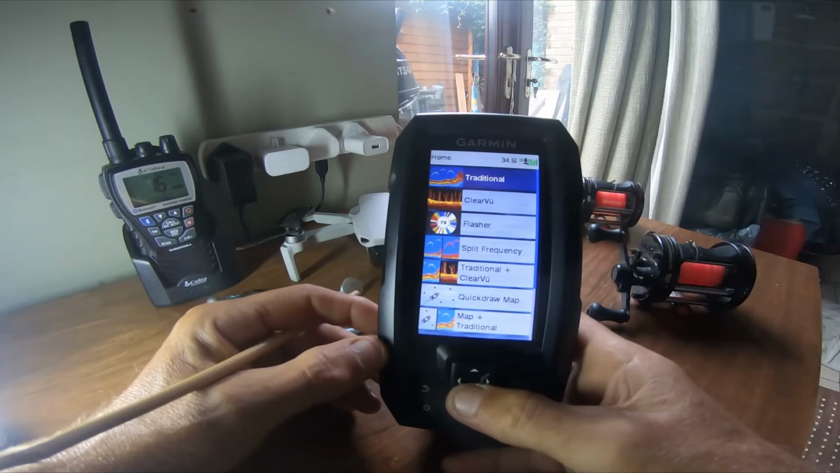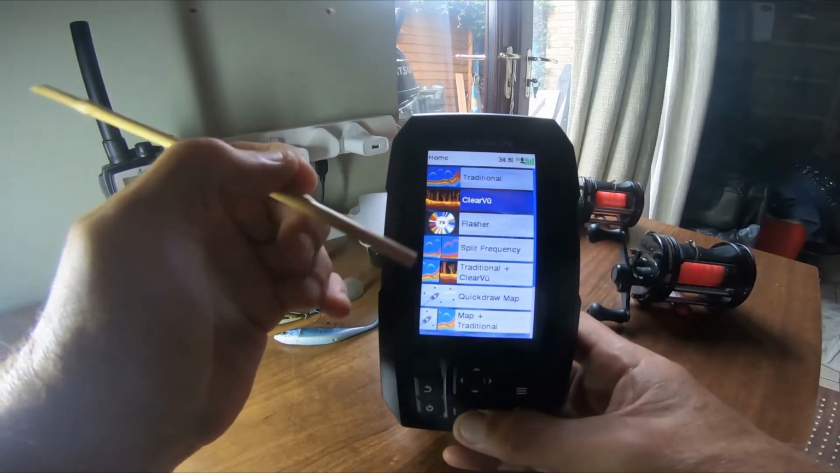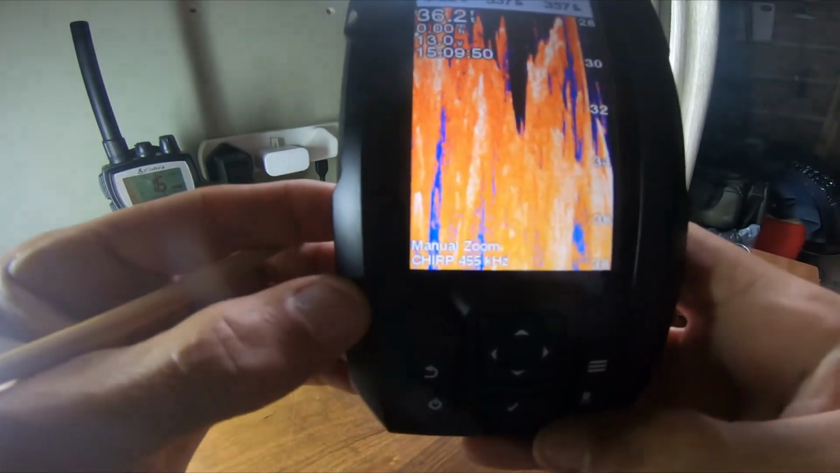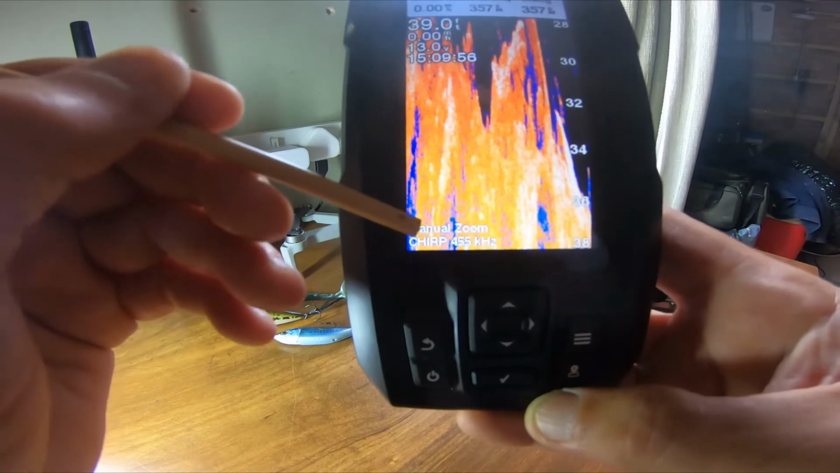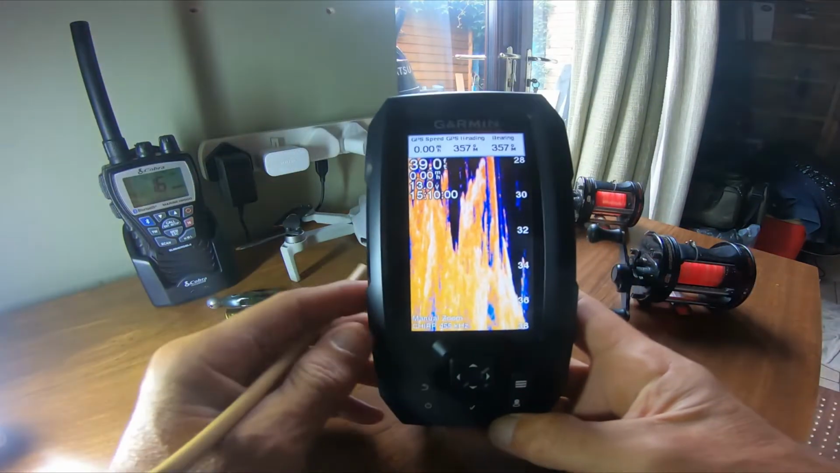We'll have a quick look at the clear view now. So if you just go down one into the clear view, press the tick, and you're now into clear view. Now you can see it says here I'm in manual zoom. What I'm going to do is quickly take that out of manual zoom and turn the zoom off, and that will give you the whole depth.